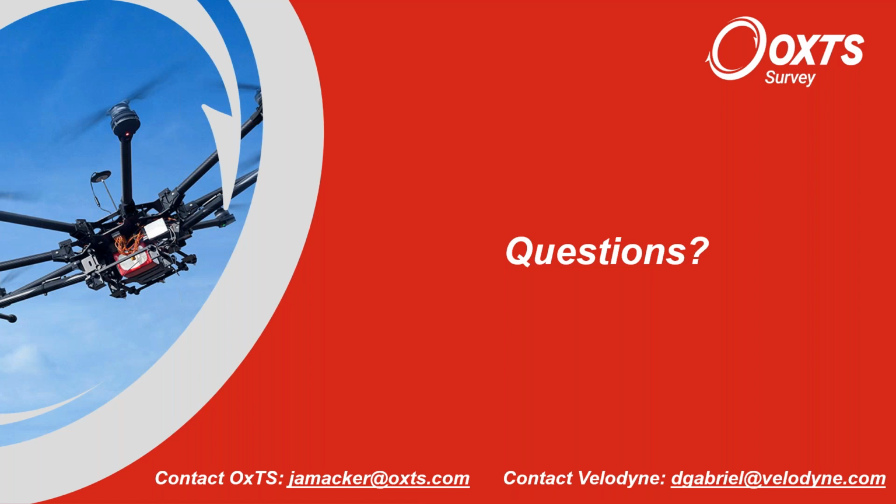So the next question, what is the largest range bore sight Velodyne sensors can achieve today in a single shot? I think this is asking how far away can the Velodyne sensors see.